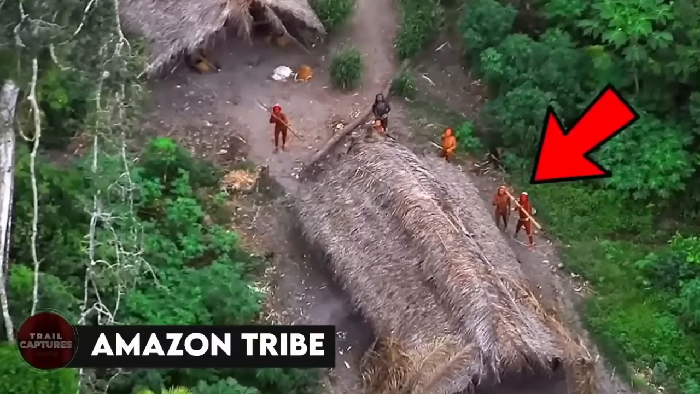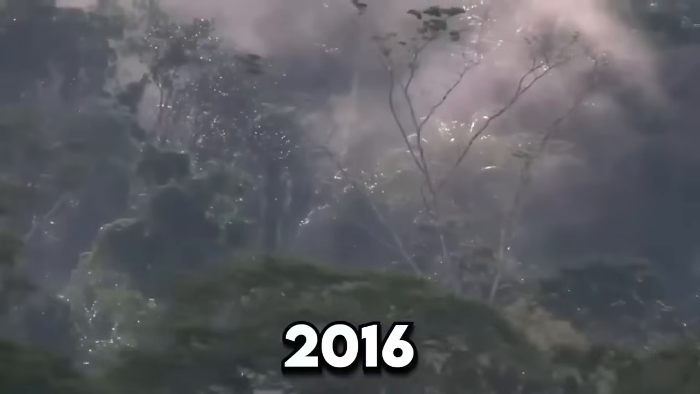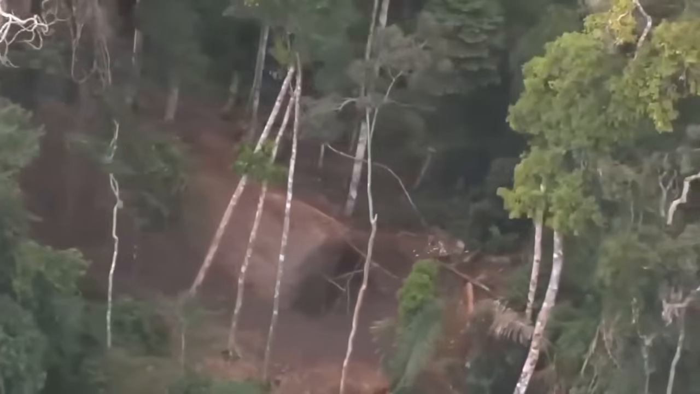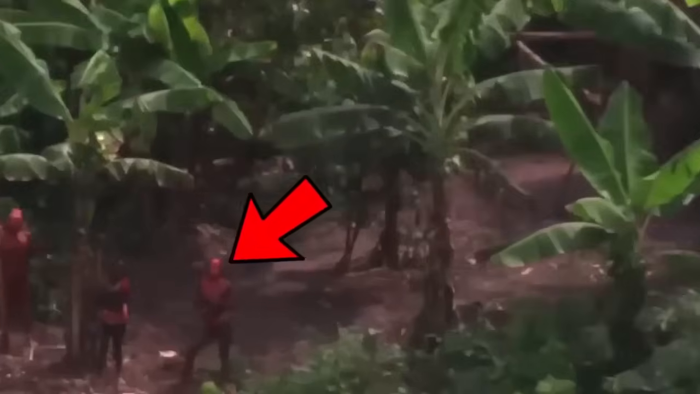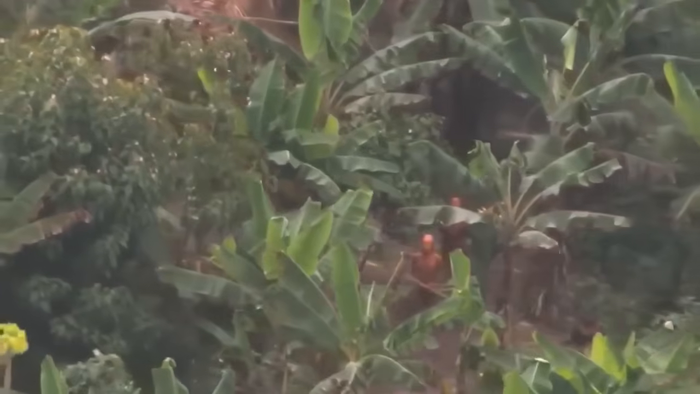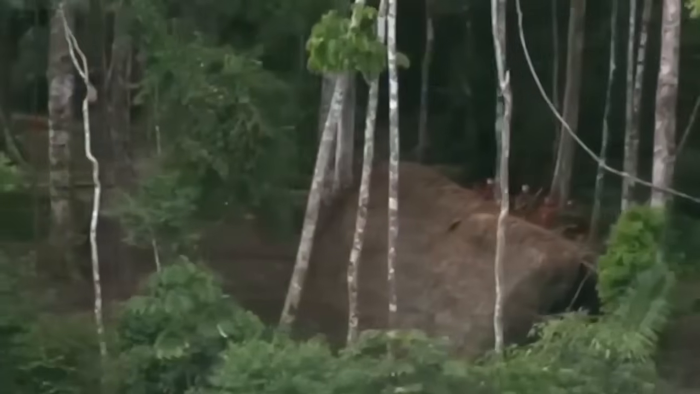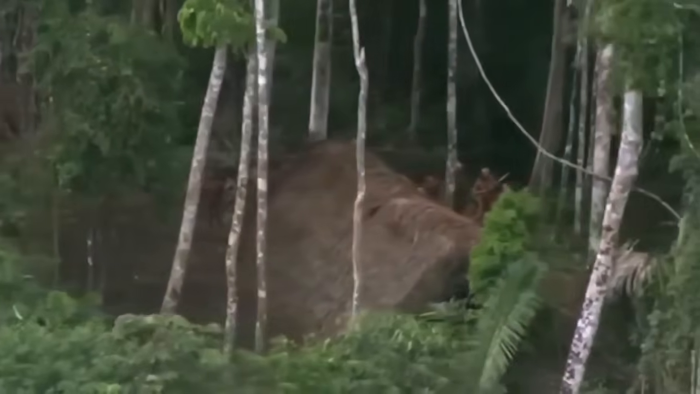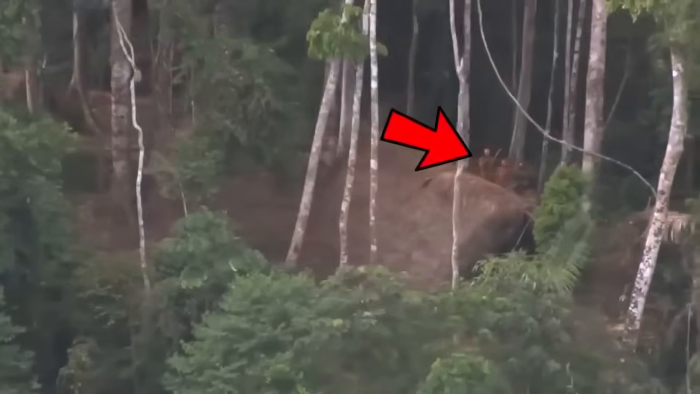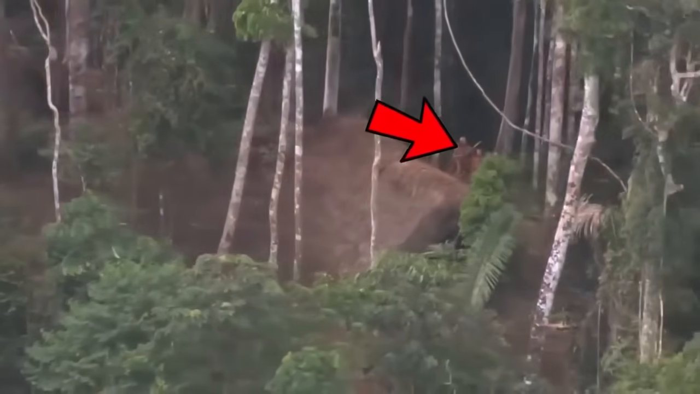Amazon tribe. Back in 2016, after exploring the Amazon forest, Jose Carlos Morales came across a tribe that had not been contacted before. It's hard to believe, isn't it? Morales observed that these people had painted their bodies in a bright red hue, which may have come from crushed seeds or other sources. He mentioned that these Indian tribes had fled from other parts of the continent and settled in the Amazon rainforest near Brazil. It's amazing to think that there are still tribes out there that have never had any contact with the outside world.